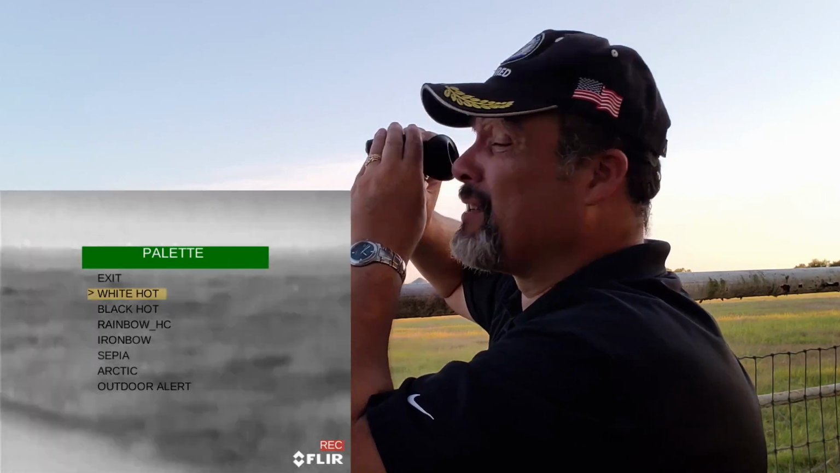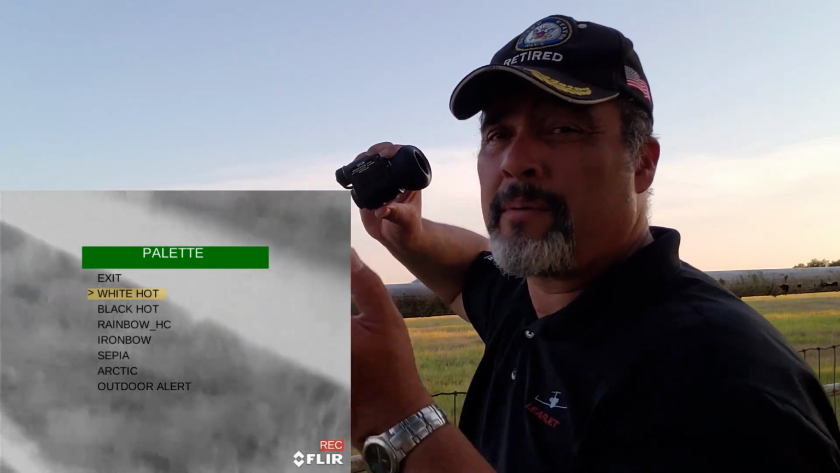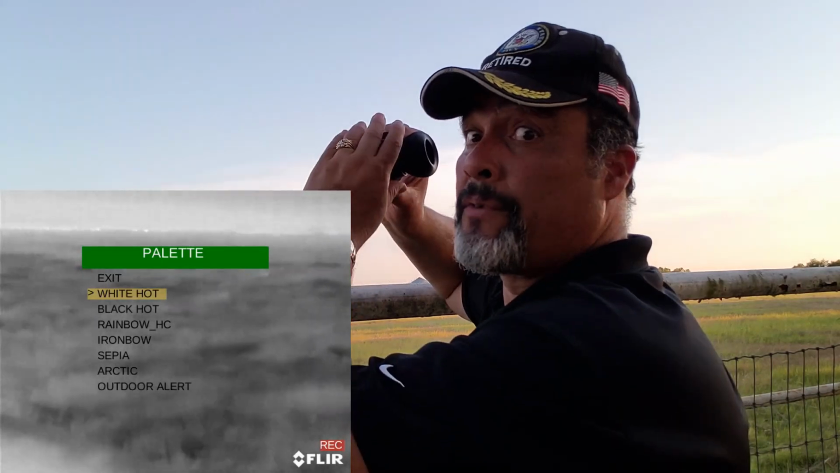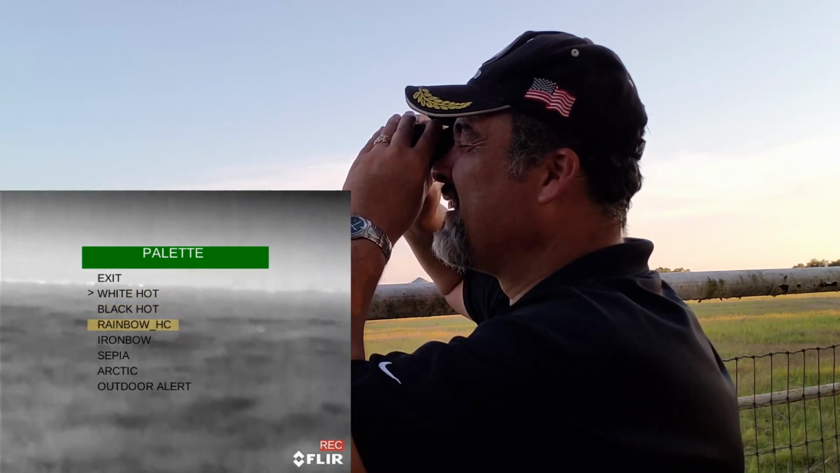And the reality is, those of us that hunt on a regular basis, we're using these tools to go and find them. Then we break out the rifles with a further long range, or we go up and stalk closer, right? So let me show you what the next colors are.